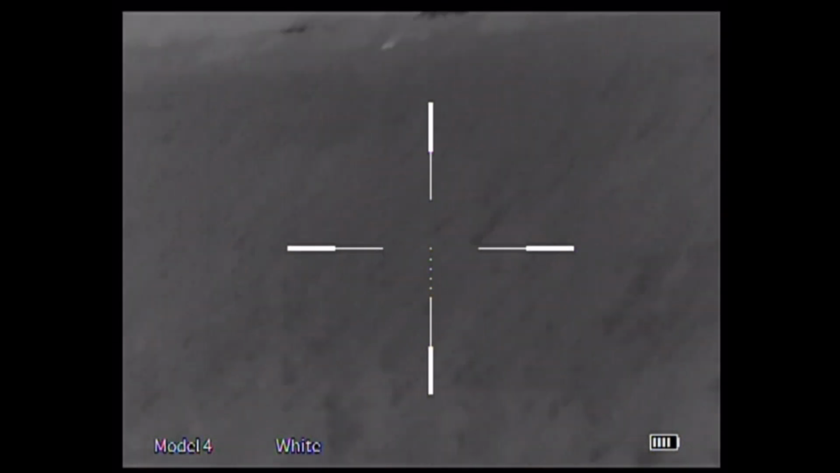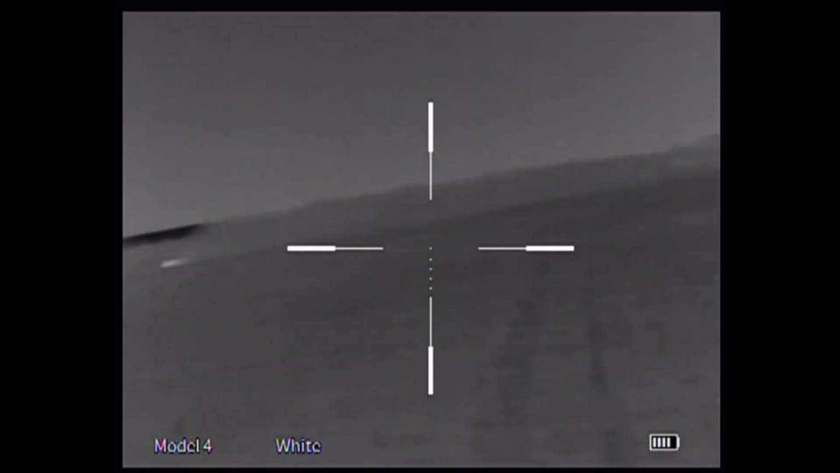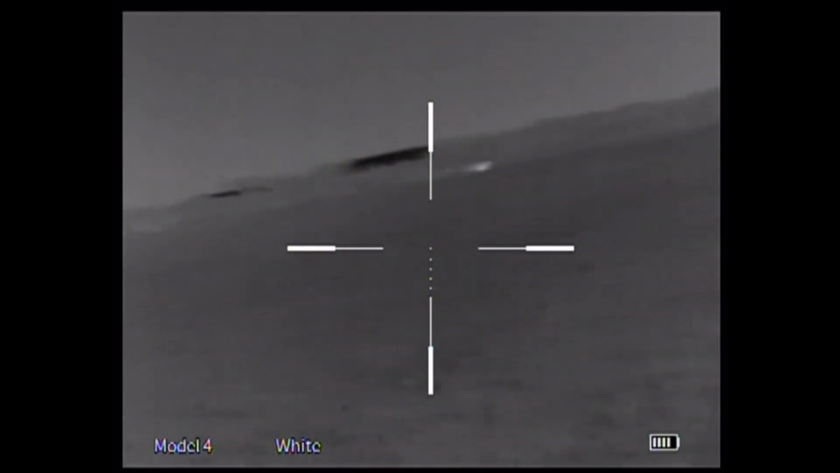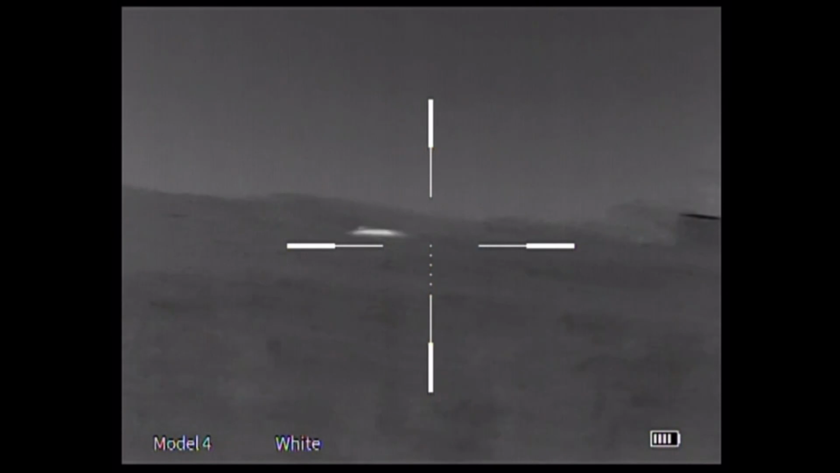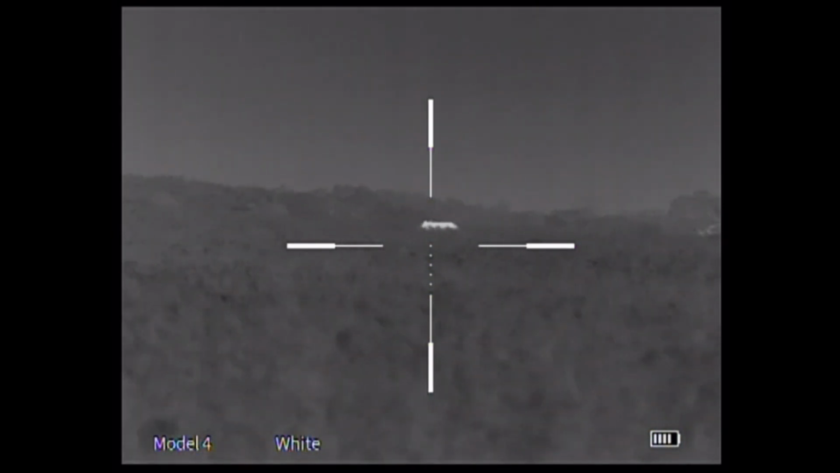And you'll see in the next clip, about 10 minutes later, we walked back to the truck, and I scanned the field again just to see if they came back. And this is all wheat. And sure enough, one of the pigs comes back. So I pull down a little farther in the field.